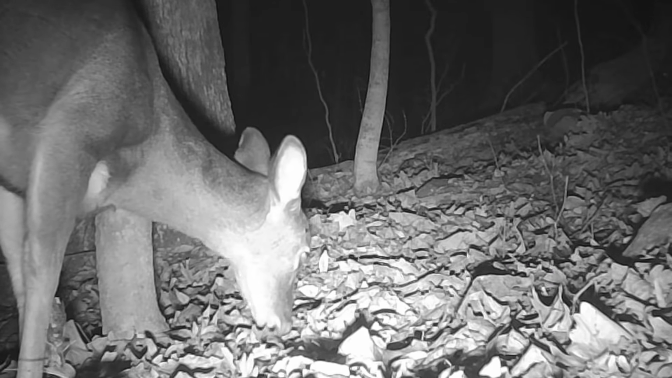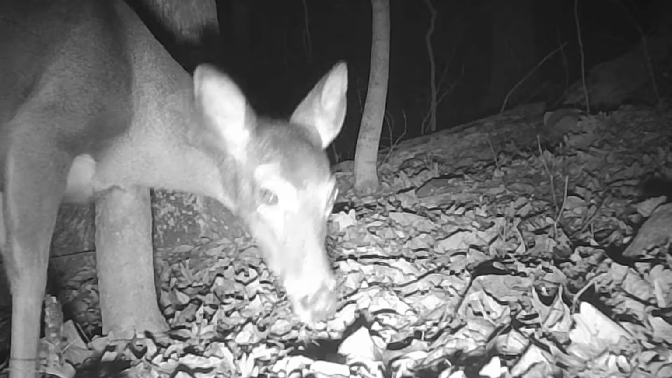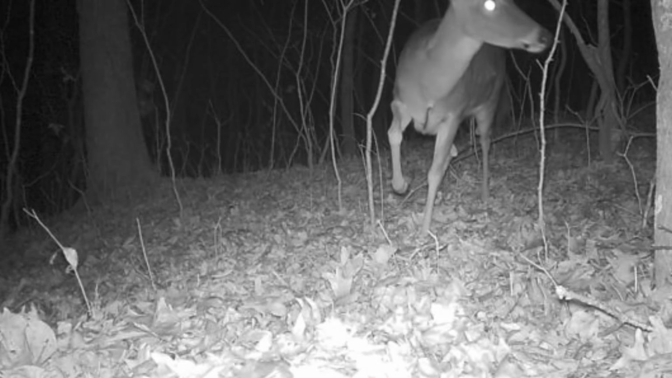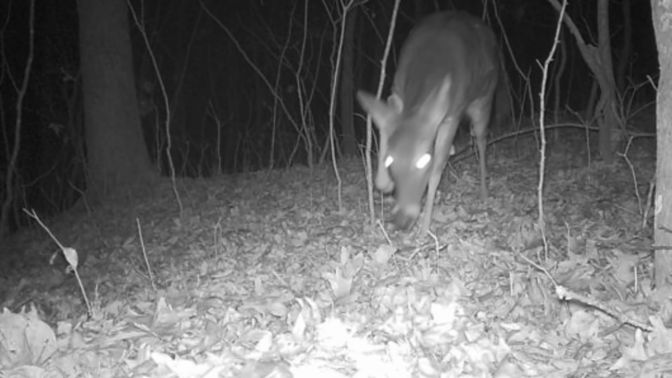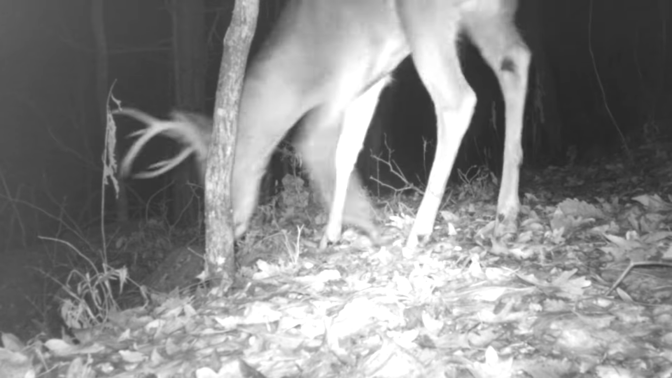But the old deer, the does, they're gonna do what they gotta do, night or day. But they have to be careful too, and they know it. But the old bucks, they're still working. Some nice ones stepped in front of the cameras this week.